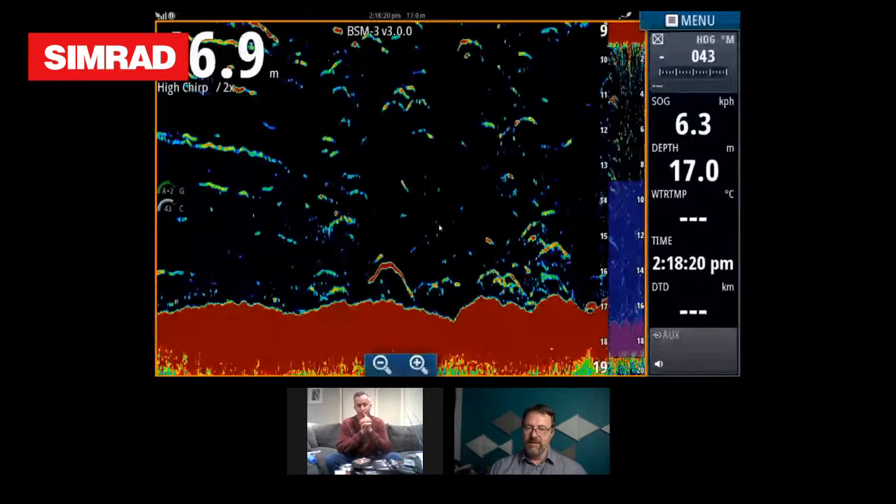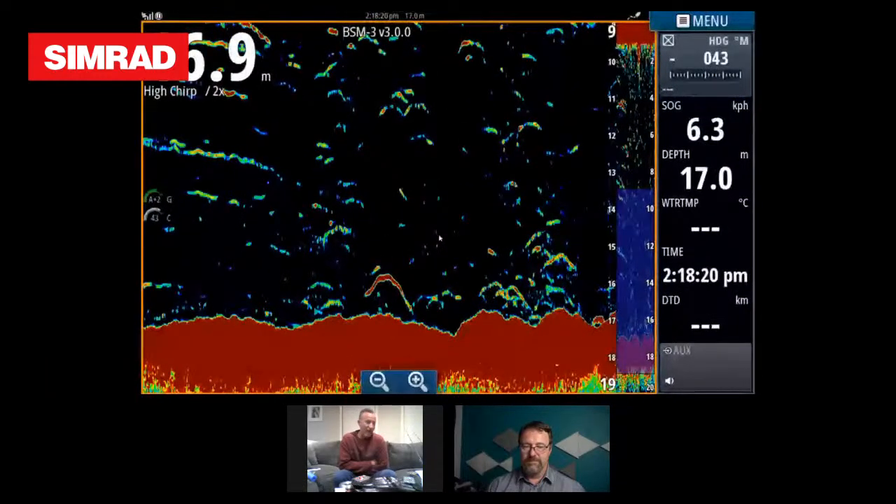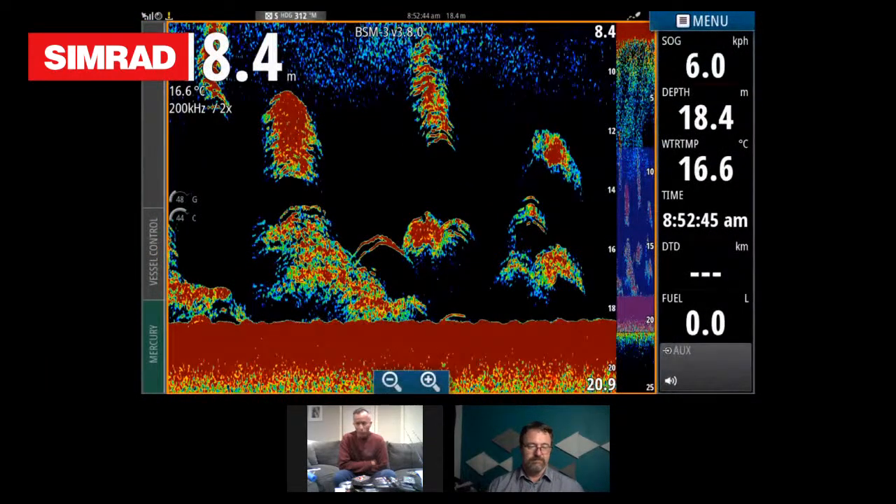Excellent. All right, I'll bring up another question. We'll keep knocking the questions off. So for a 3-in-1 transducer, what speed would you expect to read bottom? What speed would you expect to get a good picture in calm to average conditions? Okay, so 3-in-1 transducer just on down scan, or normal.